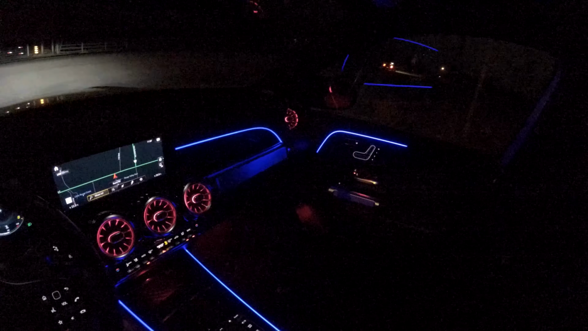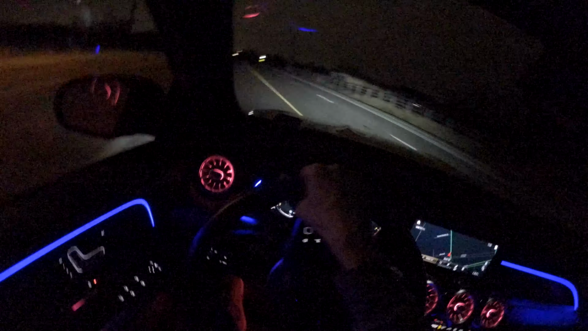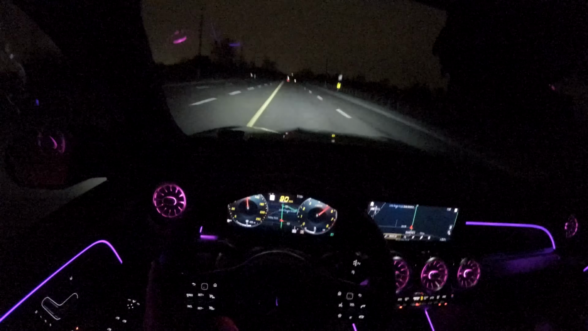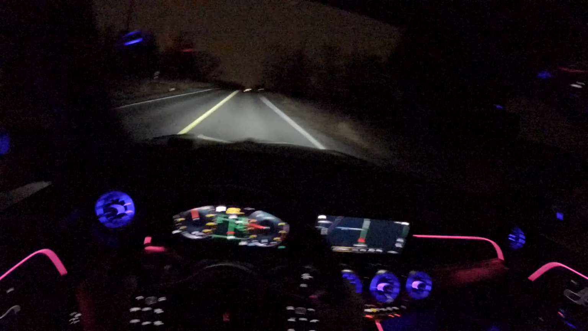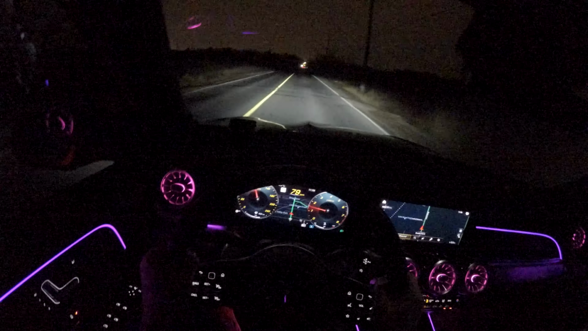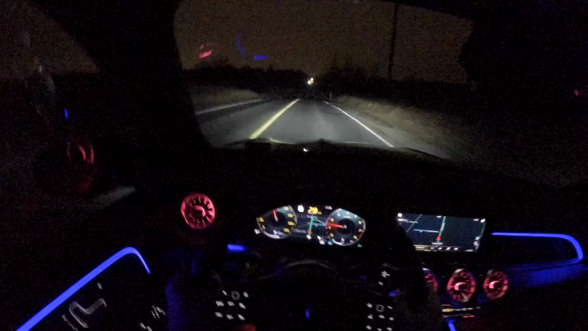Traction control is on, stability control is in sport, so we don't have it fully off, and floor it. Shift down. Pretty uneventful. I mean, the acceleration was good. I just didn't hear any tires squeal or anything. That was just the traction control keeping us in there a little. If you want to have a bit more action, like I said, you can see that in the full-on review.